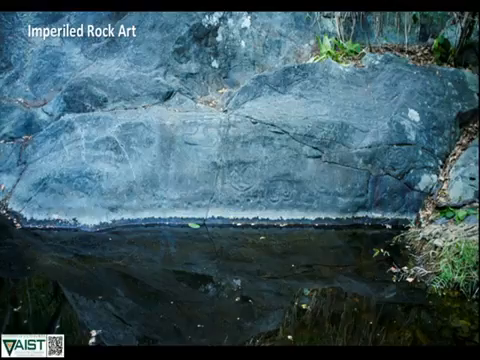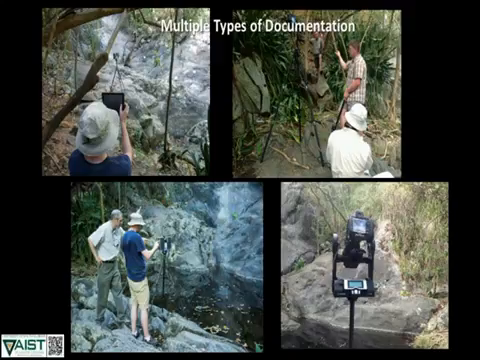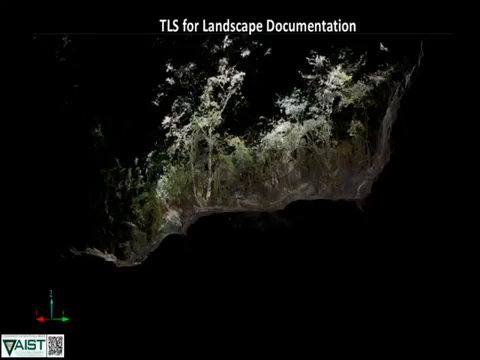So how do we approach this? How do we document this in ways that we can digitally preserve this site? Again, choosing multiple types of technologies: laser scanning at the mid-range, gigapixel, RTI imaging, and GPS, GIS kinds of applications.